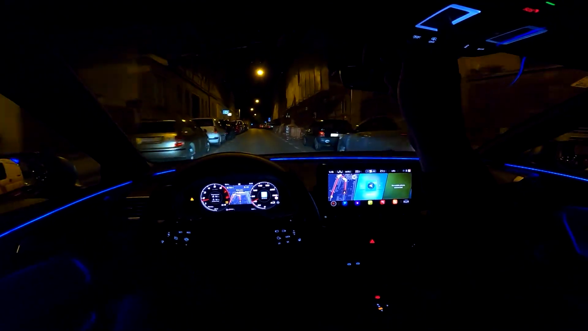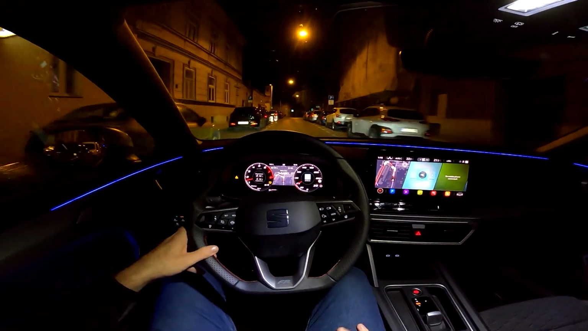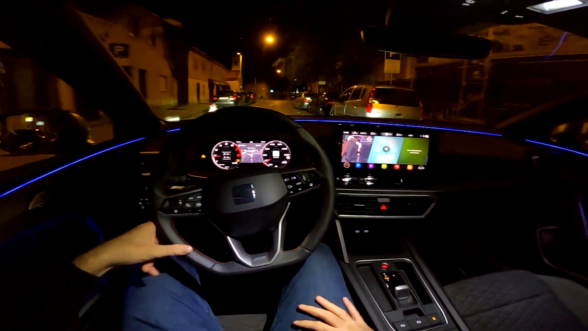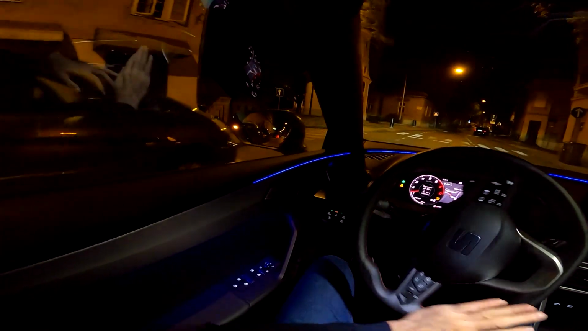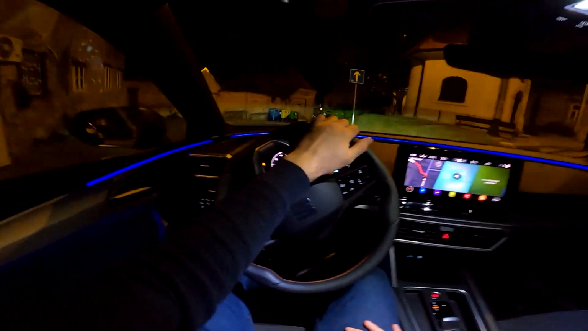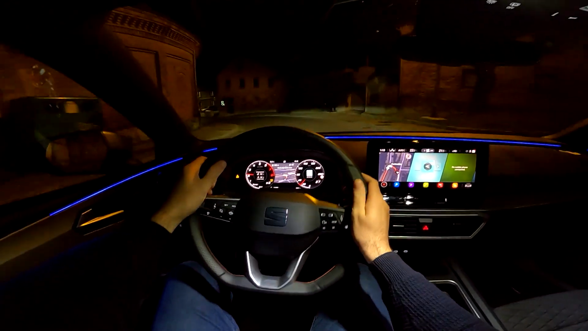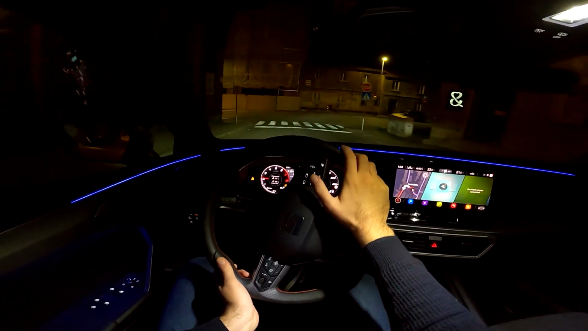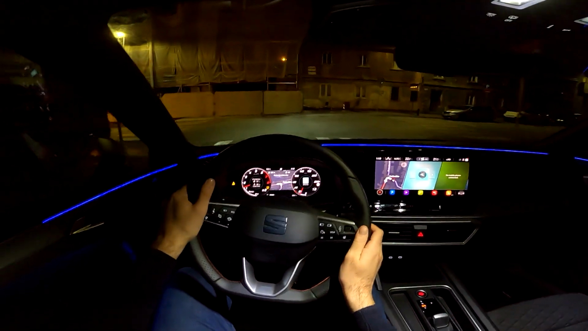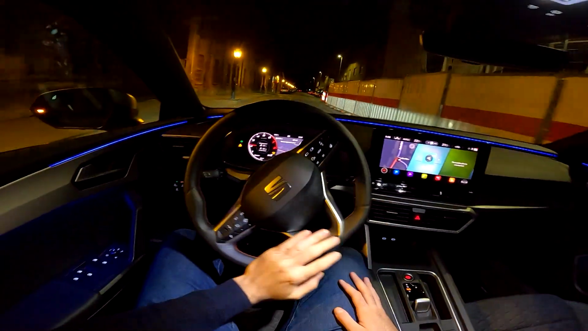So tell me in the comments, how do you like the interior? I've put back on the LED lights so that you see more of it. How do you like it? So it's a similar layout to the Volkswagen Golf, but maybe more funky, more stylish, because of this infotainment system. Tell me in the comments, what do you guys think?